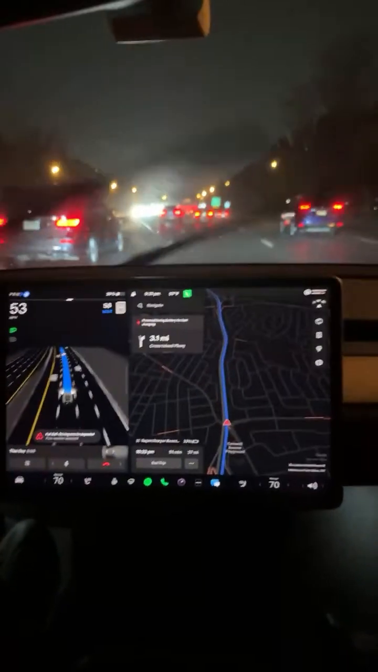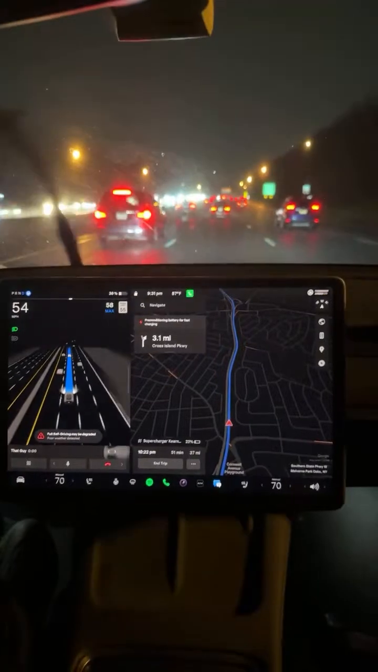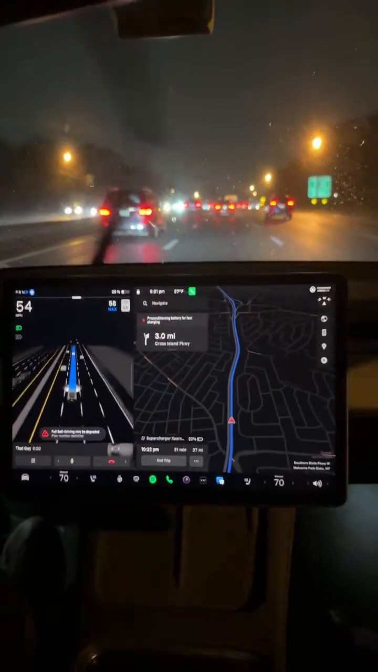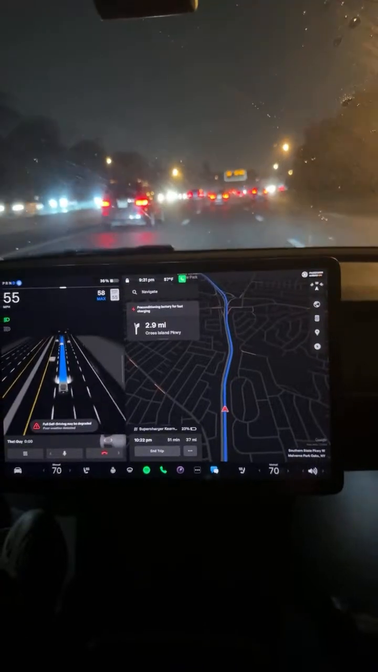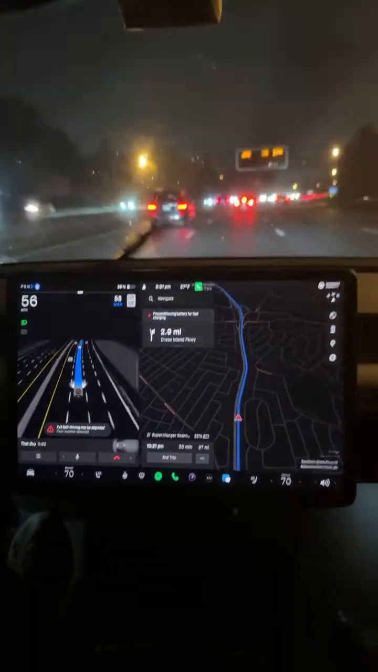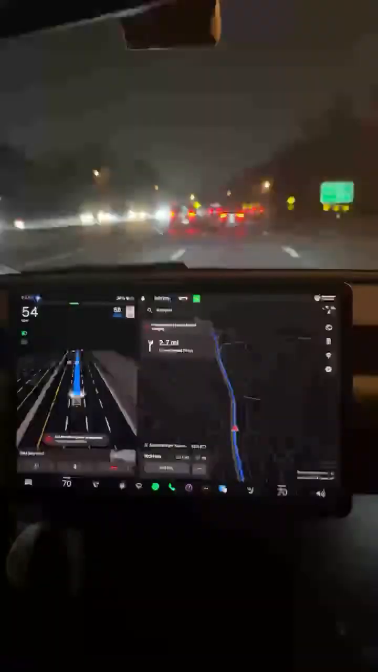So yeah. And if this system is gonna only get better, I must say, it's gonna be fun on long road trips. It's gonna be pretty fun. It's gonna take the burden of eye fatigue and strain for like 500 miles.